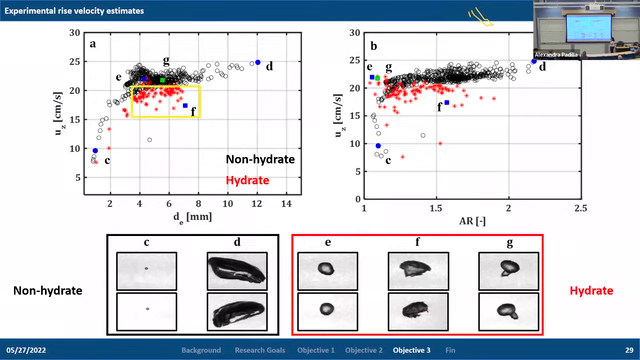We can see that the hydrate gas bubbles in general tend to rise slower than their non-hydrate counterparts by about 10 to 15%. However, there are some regions where these hydrate gas bubbles are rising at a similar rate to gas bubbles of the same size that have no hydrate coating. And this is likely due to the shape of the bubble itself. So these bubbles tend to be more spherical in shape, and that allows them to rise a little bit faster than shapes that are irregular.